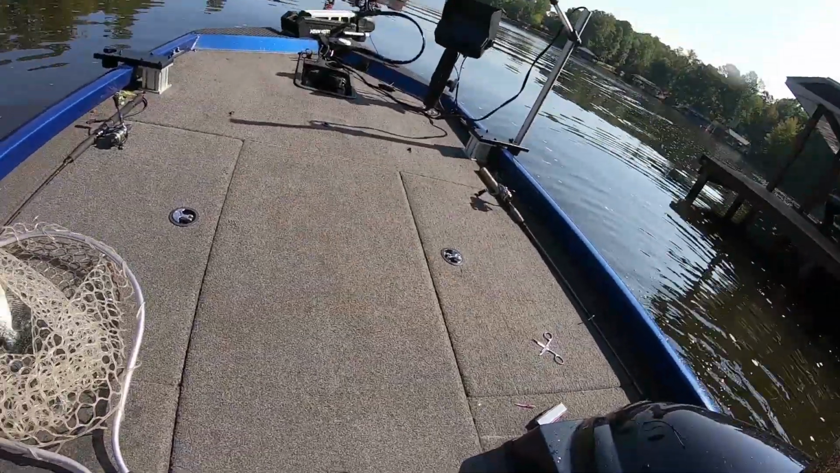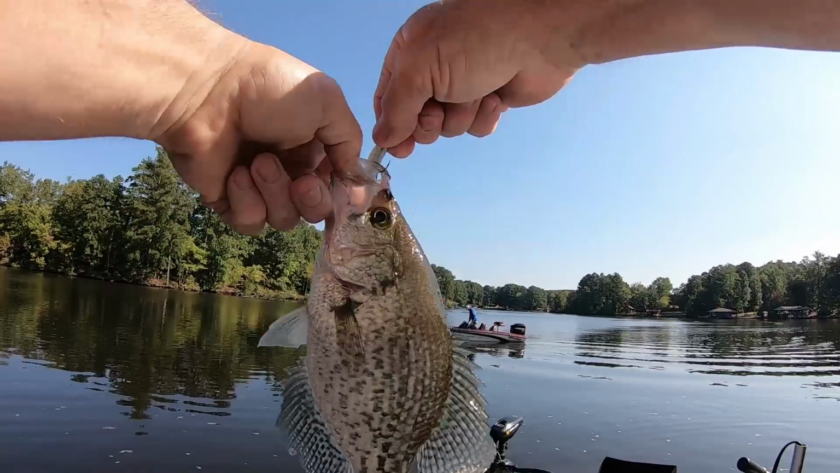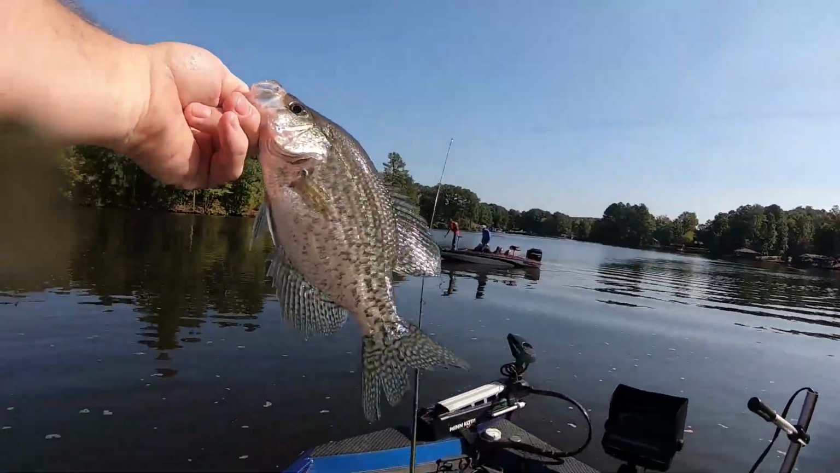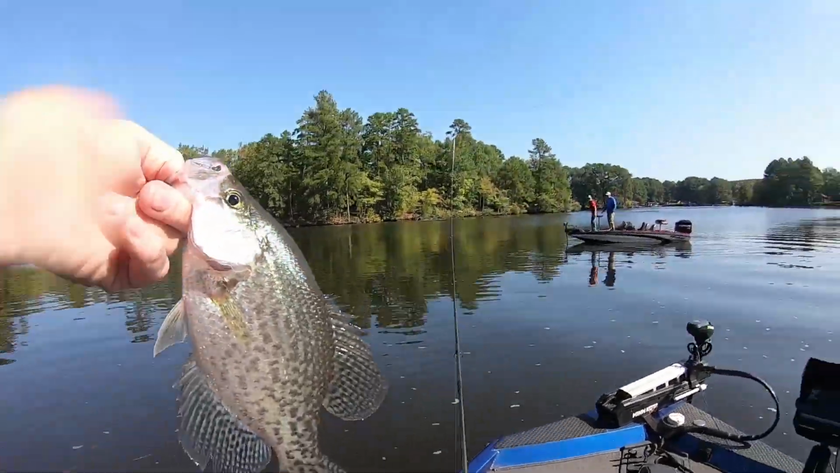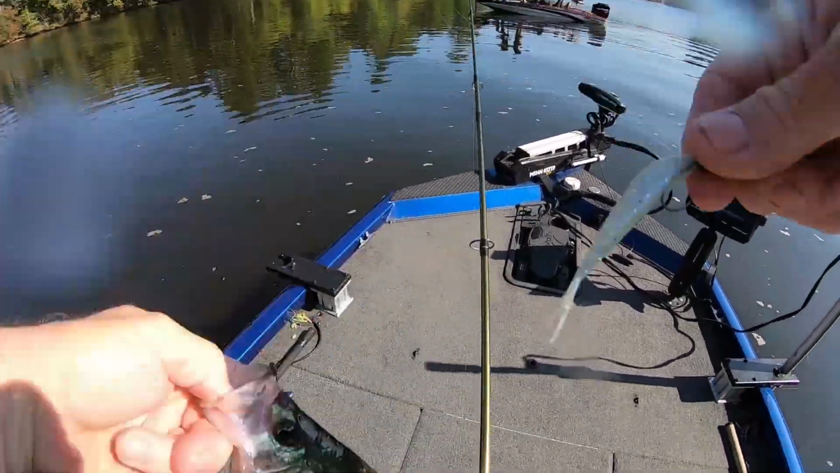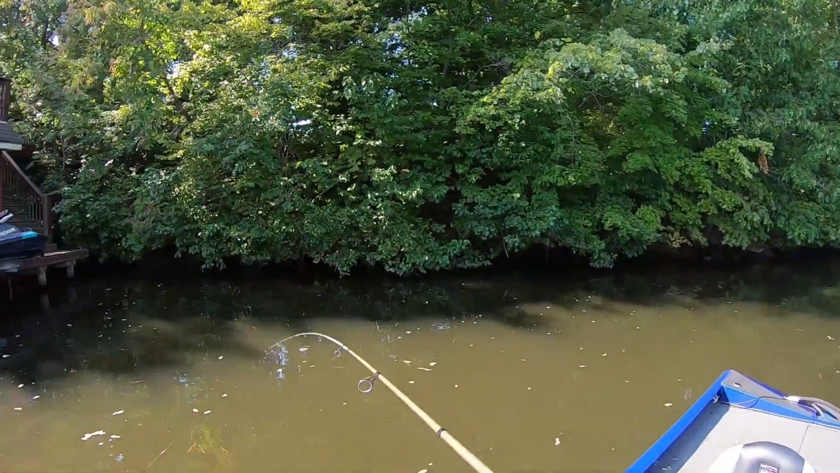All right, guys, there's another one on the 3-inch minnow. Look at that. So that's a nicer fish. All right, let me make sure y'all recording, guys. Oh yeah, there you go. On the old 3-inch minnow. Bam!